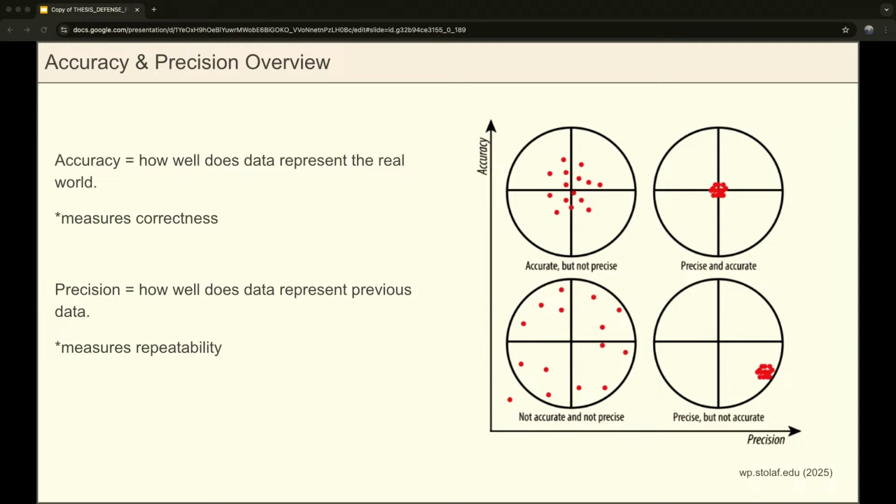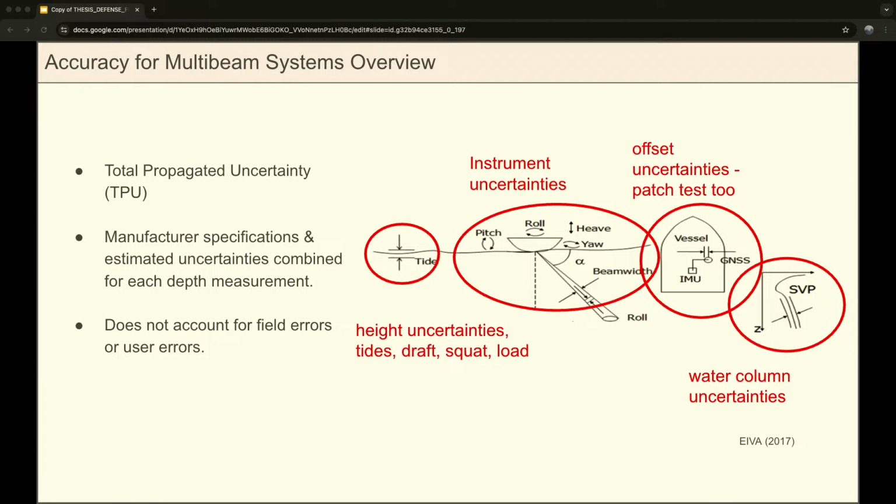And before I dive into those tests specifically, I just wanted to give an overview of accuracy and precision because they do differ a little bit, and I'll be using both terms. So accuracy is how well your data represents the real world, and that essentially measures correctness. So here you see all the points that are kind of far apart, but near the actual target, so that's accurate but not precise. And then precision is how well your data measures previous data, so that measures repeatability. And here you see that all the points are close together, but not near the actual target, so that's precise but not accurate.